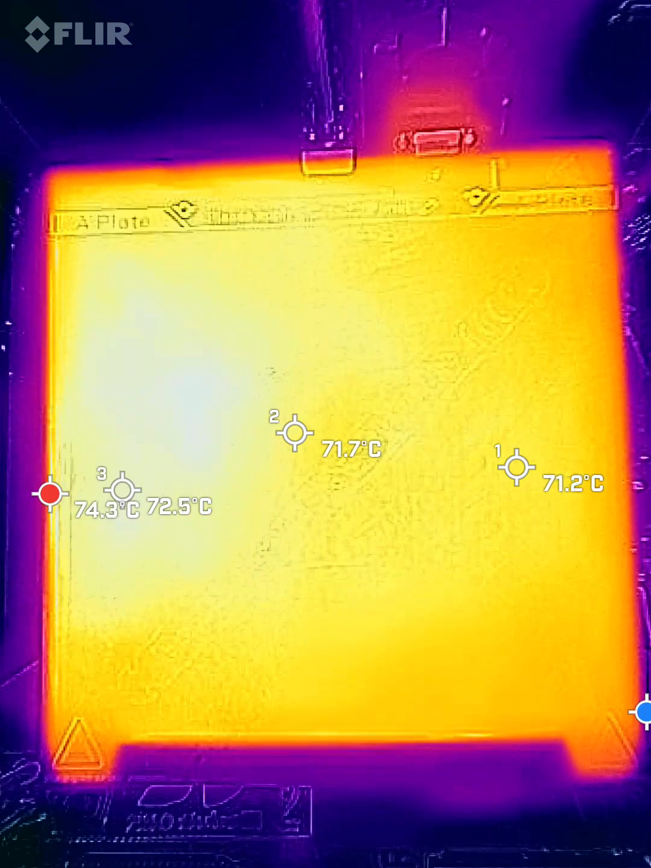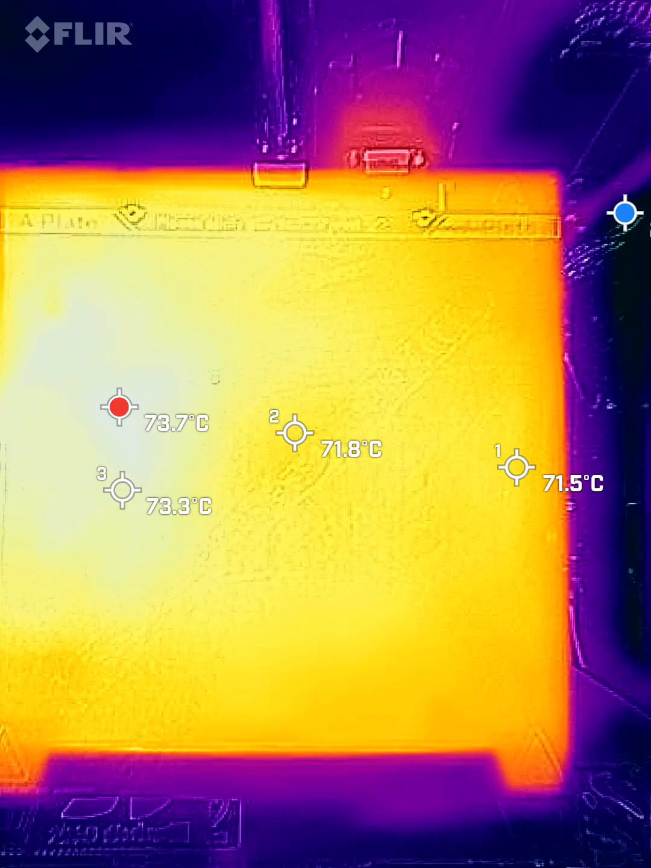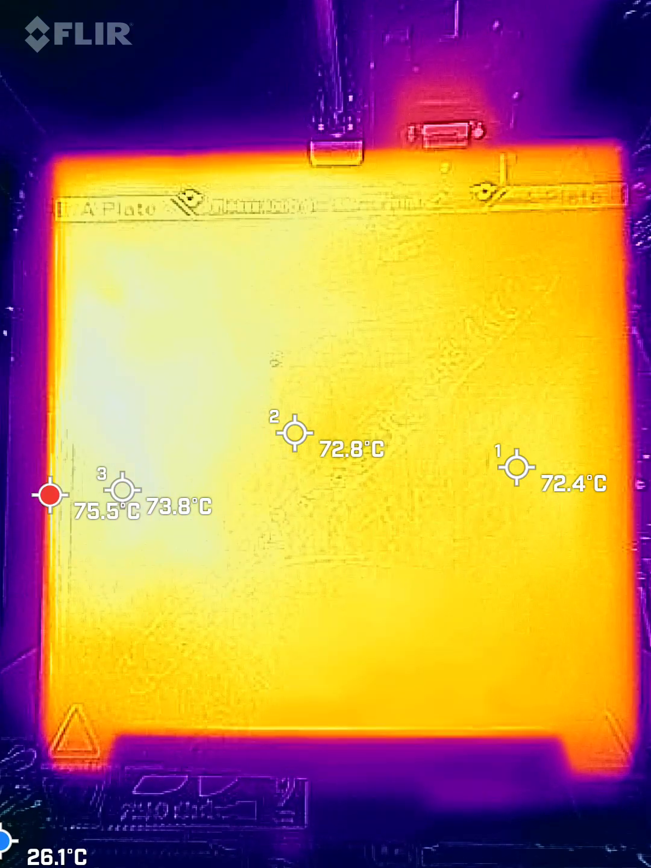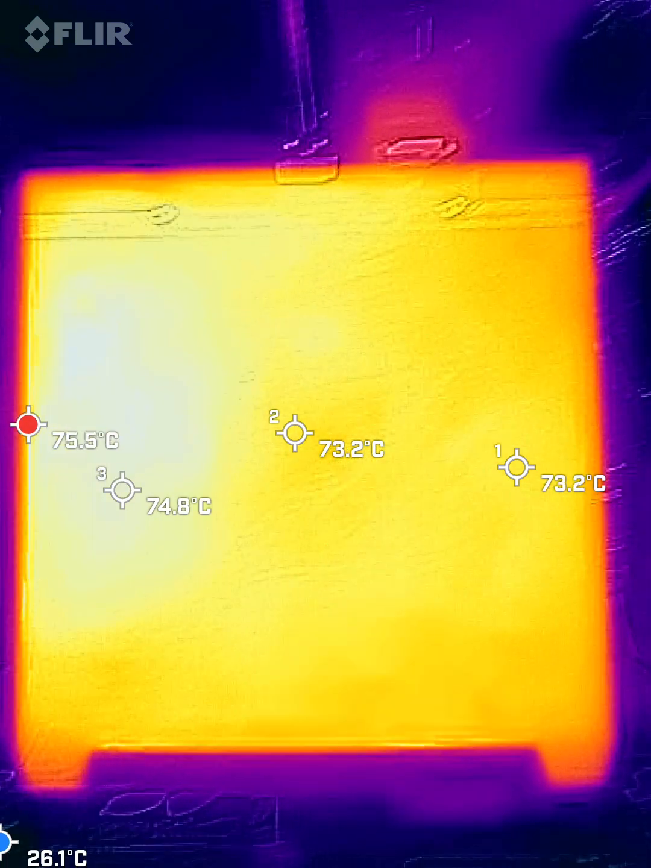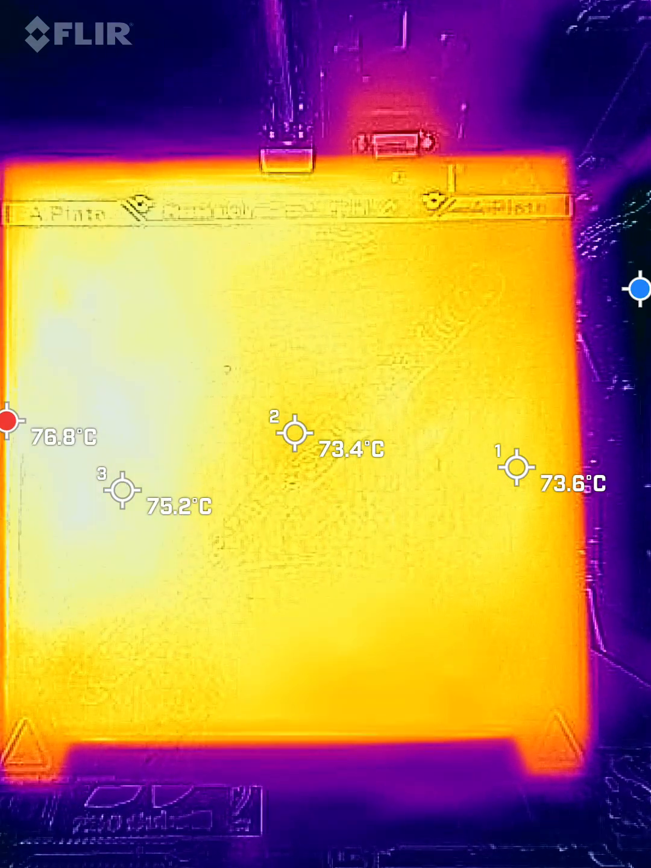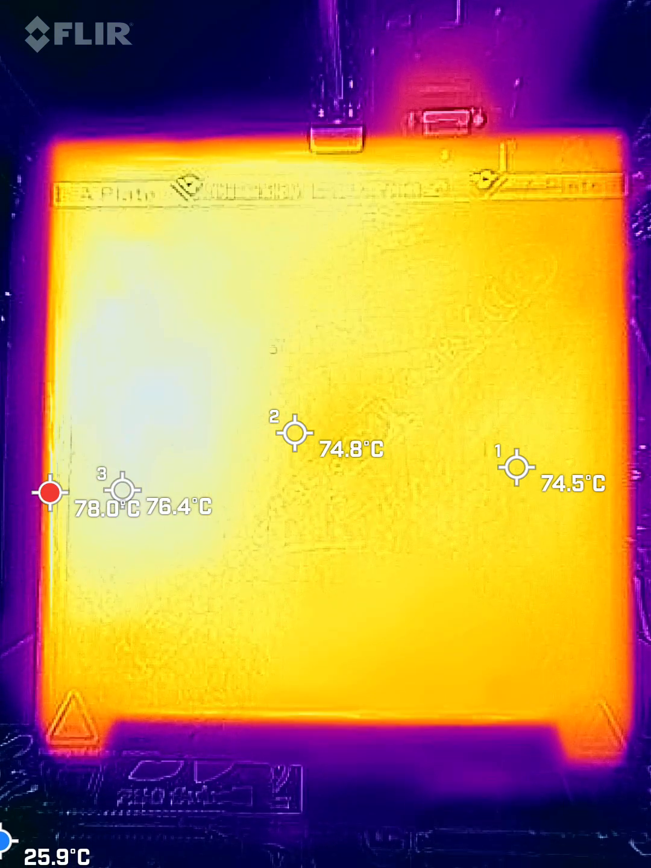There was a couple times where it wouldn't go past like 87. It was a very specific number, and so I took it apart, wiggled things around a little bit, put it back together, and it's been fine ever since. So, not sure what the deal was. So I should be able to get up to 100.